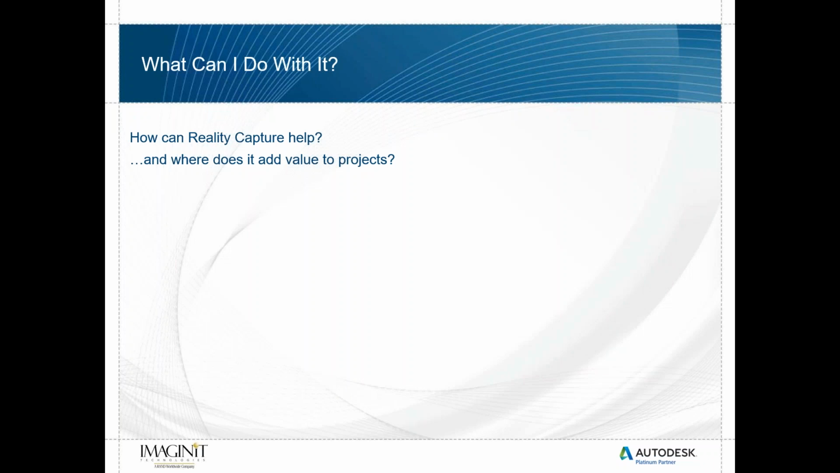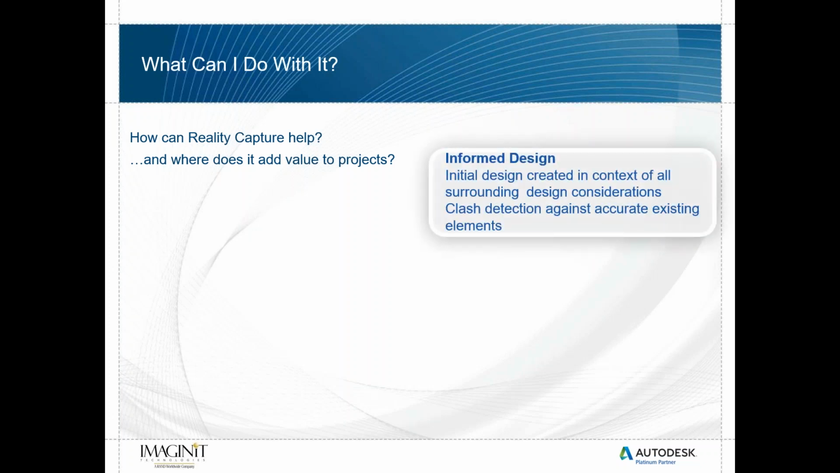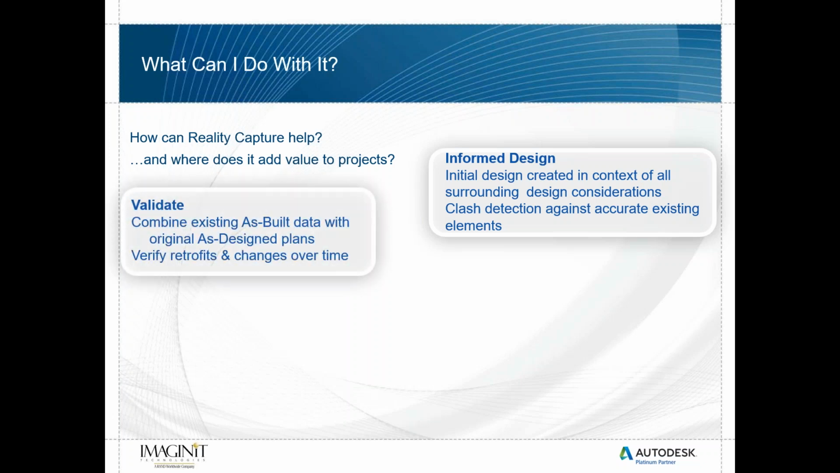So then we have to ask the question, what can we do with a point cloud? Where does it add value to our projects? Well, a point cloud provides informed design, right? Our initial design is created in context of all the surrounding areas. So we're able to see whether our new design is clashing with any of the existing elements.